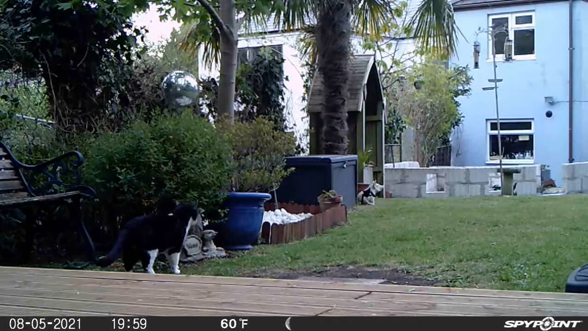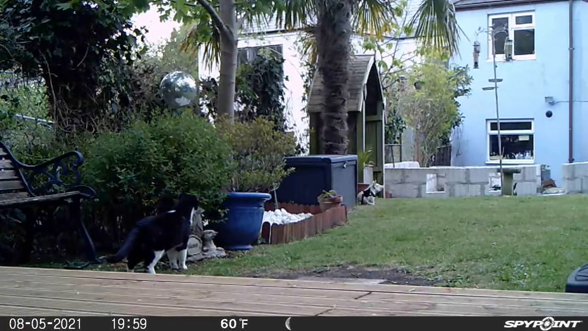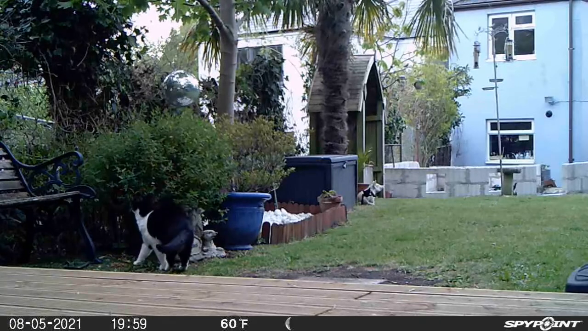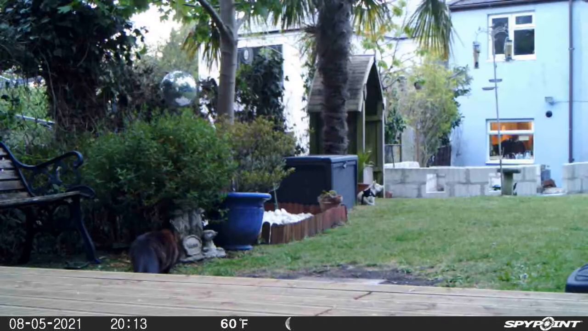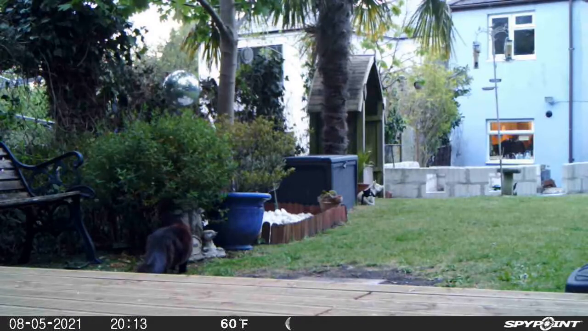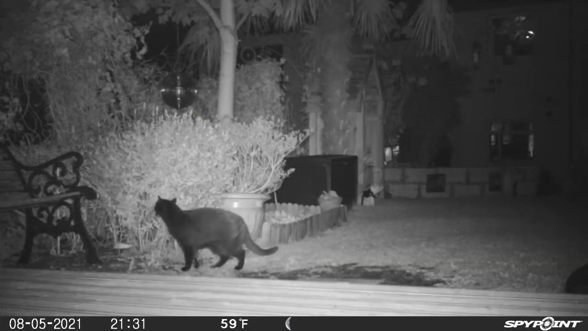So first of all, this black and white cat turns up, and then a black cat turns up as well following it, and they both decide to mark their territory by spraying in the bush. I didn't show any footage of that because it's not particularly pleasant. What was unusual is just as it turns night time, you can see Boris suddenly turns up and starts sniffing around the area, although he doesn't actually mark his own territory and he's the only one who lives here.